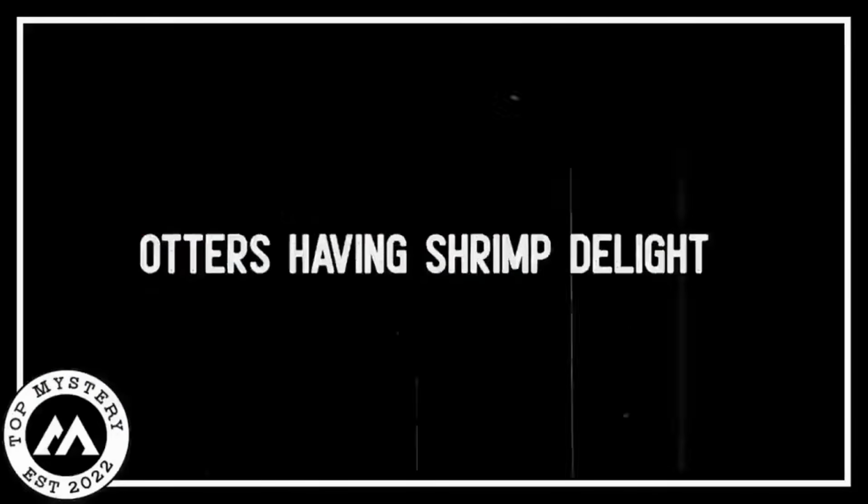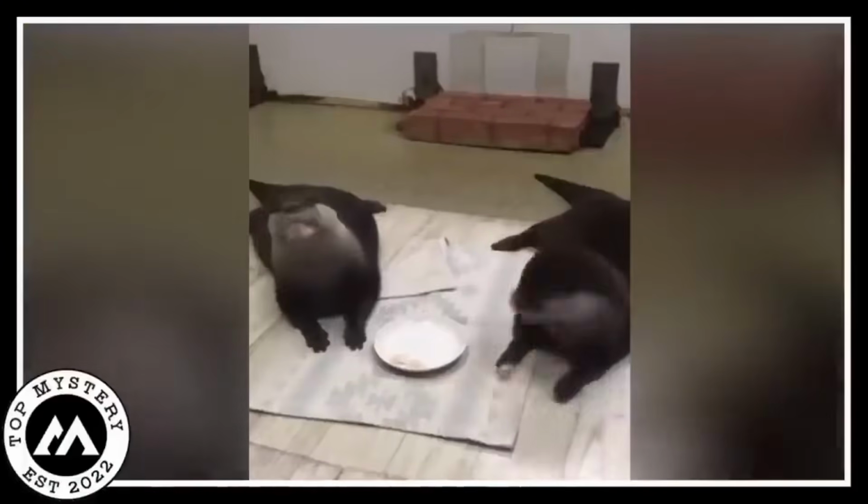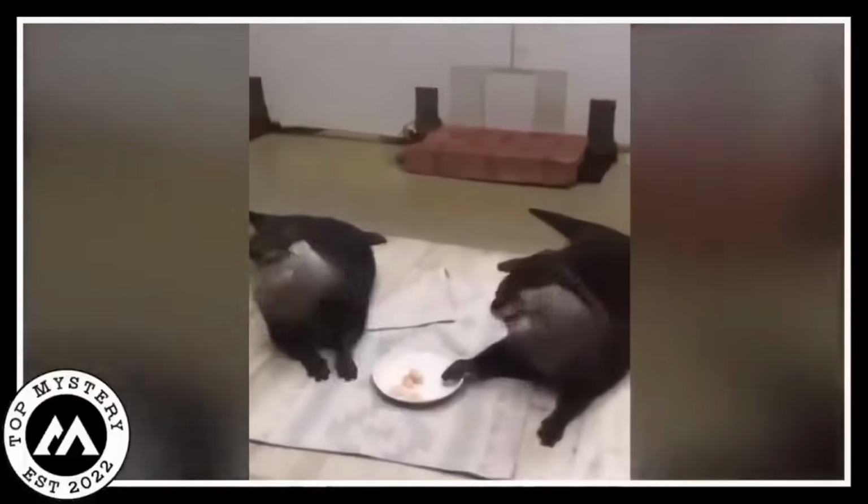Otters having shrimp delight. Imagine this endearing scene. Two playful otters enjoying a delicious meal of yummy shrimp while relaxing on a mat inside a warm house. The pair of otters paints a picture of perfect happiness with their deft palm movements and happy faces. Their playful actions give the interior lounge an air of untamed appeal and transform it into a paradise for adventures and nibbling on aquatic foods.